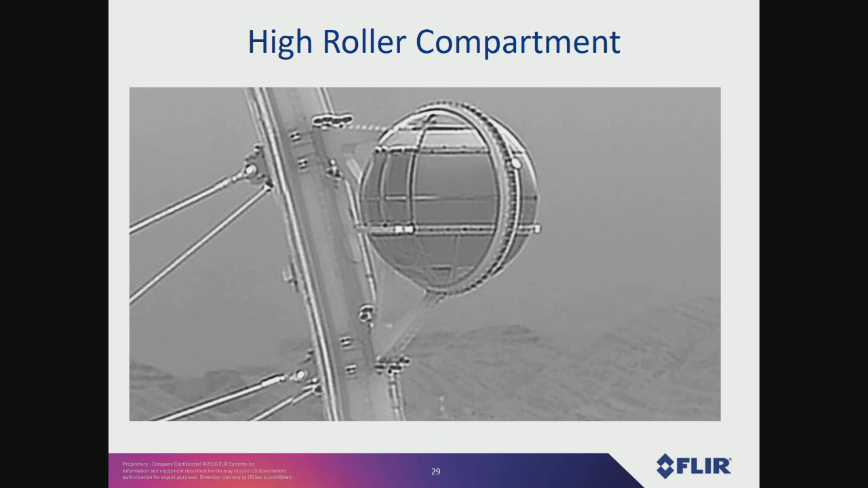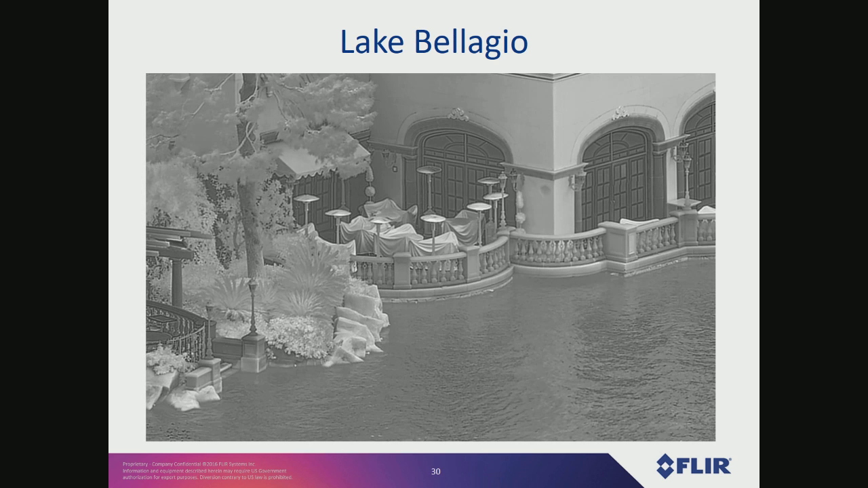What happened was we started shooting this image at 10 p.m., and the High Roller would move every 15 minutes or so. It would go around. We were hoping that while we were collecting it wasn't going to be moving, but it did move a little bit. If we waited until after midnight, then it stops running apparently, or it runs a lot less frequently. But the problem then is that the scene is really cooling off in that dry desert air, so you lose contrast. So in the end, you just have to accept that there are going to be some trade-offs on an image like this. So that's looking down at Lake Bellagio.